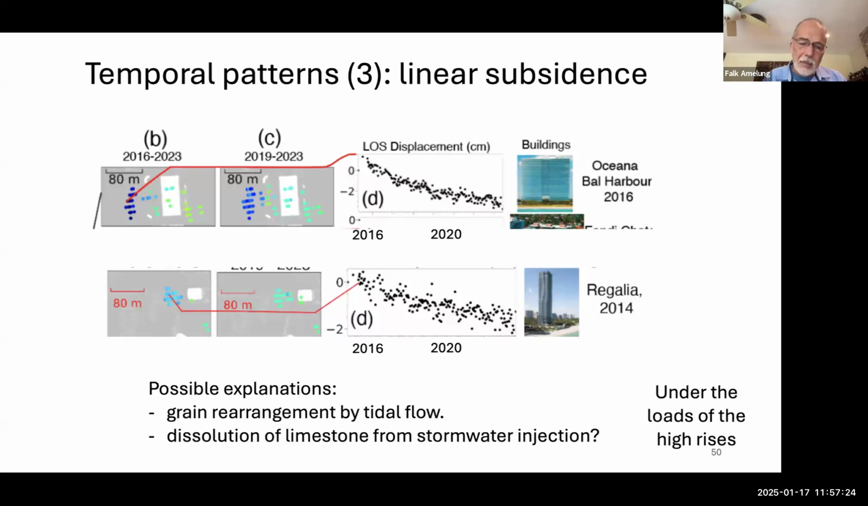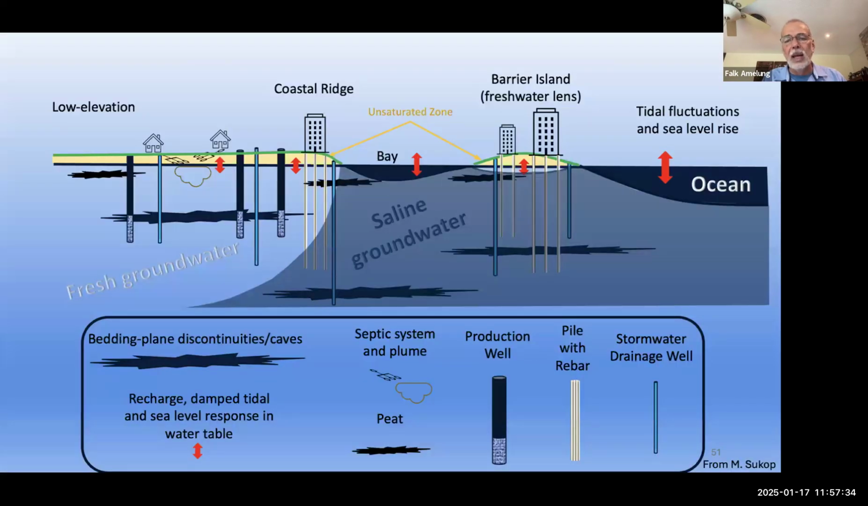And then another possible mechanism is dissolution of limestone from stormwater injection. What do I mean with that? On the barrier island, we are over here, under the barrier island there's limestone with some sand layers, and there's salty water. The limestone is saturated with salt water. And then we are injecting fresh water, storm water, just to get rid of the flooding.